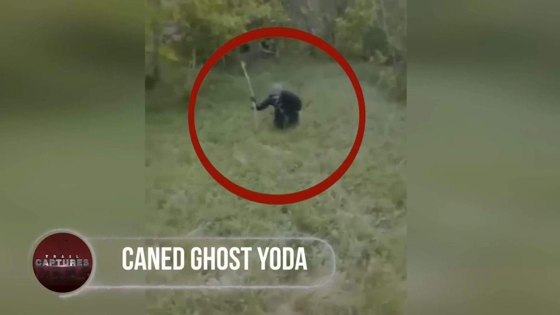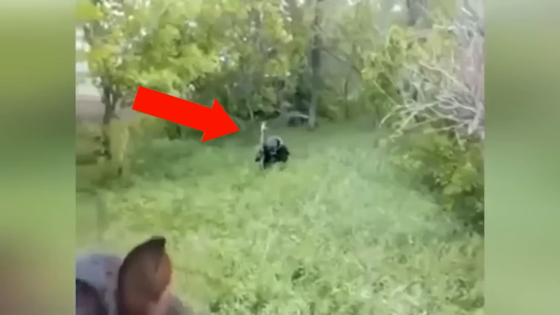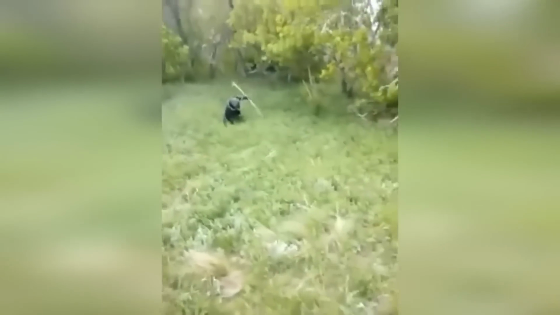Caned Ghost Yoda. Facing off a pissed Yoda is more dangerous than all other scary creatures in the dark. A cowboy on a horse was passing through woods while looking for some missing cattle, when he bumped into a tiny being having similarity to that of a Yoda from Star Wars. This Yoda, resembling a ghost, was running towards the cowboy while aggressively stabbing its sharp cane on the ground. It began to gain pace upon closing in, and due to the fear of the unknown, the man responded by fleeing. While the actual intentions of the caned ghost Yoda may remain a mystery, it definitely couldn't be any good.